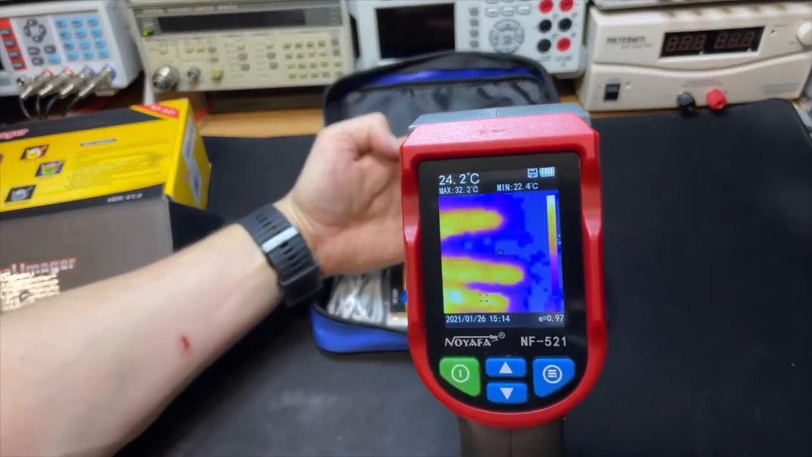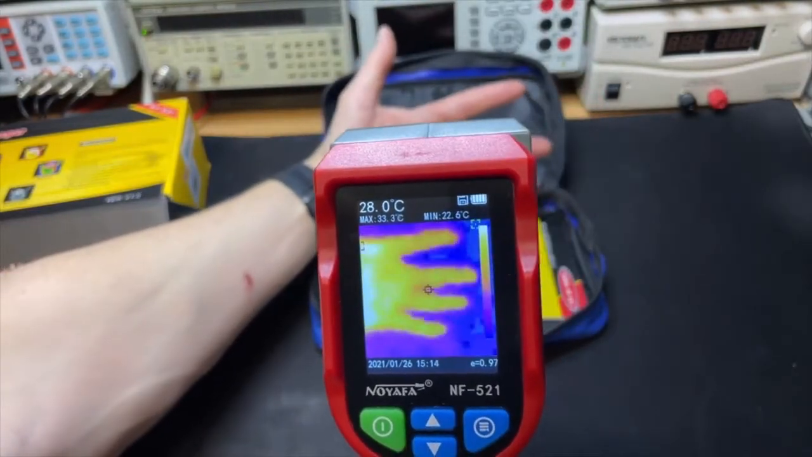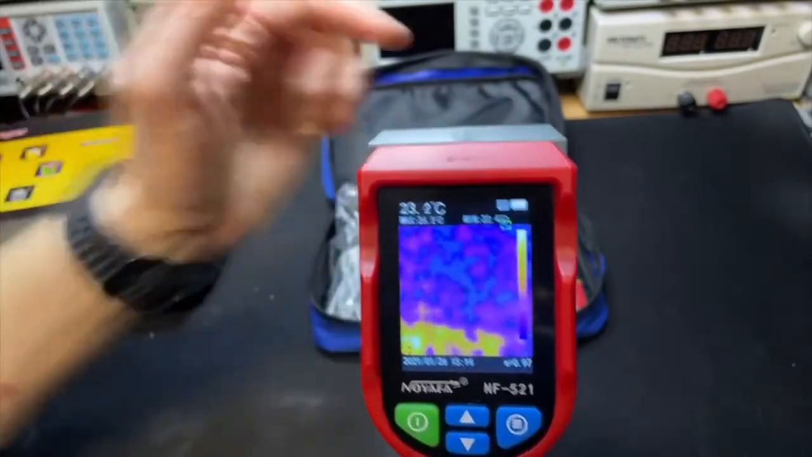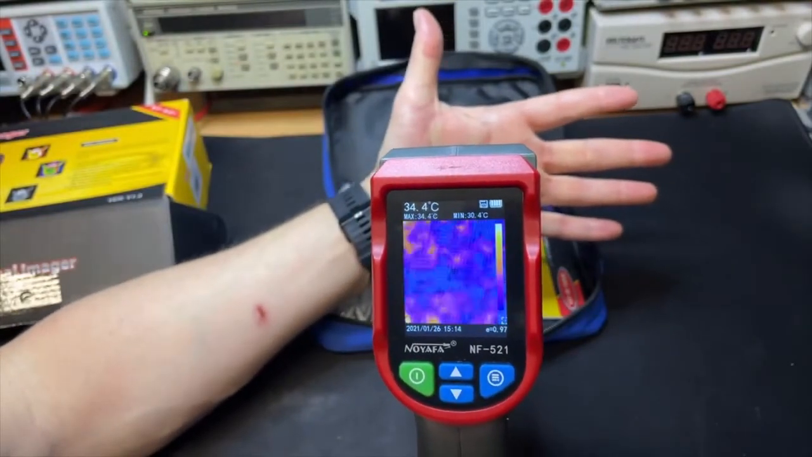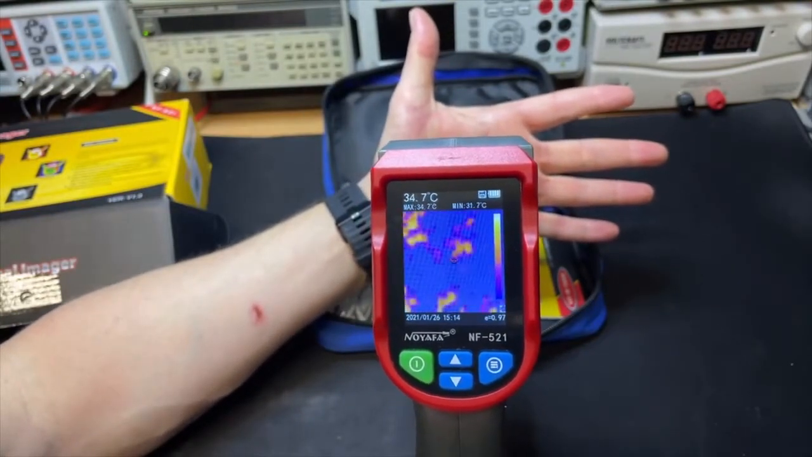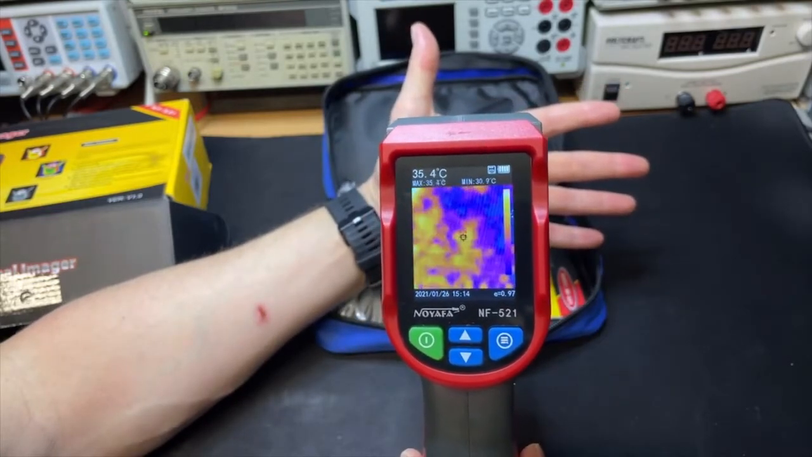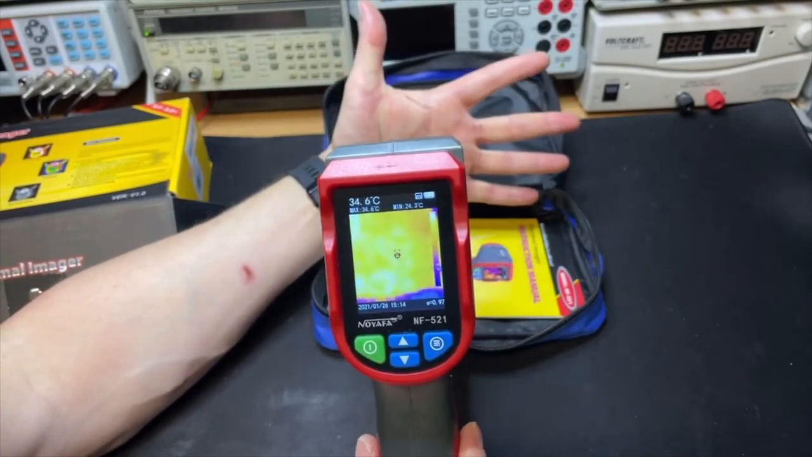Yeah, this 32 is a bit blurry, but let's just see what it does. Okay, in the middle, you can see what you are pointing at. The temperature is big, and then you have two others with the minimum and the maximum. And that, of course, will jump around depending on what you are looking at.